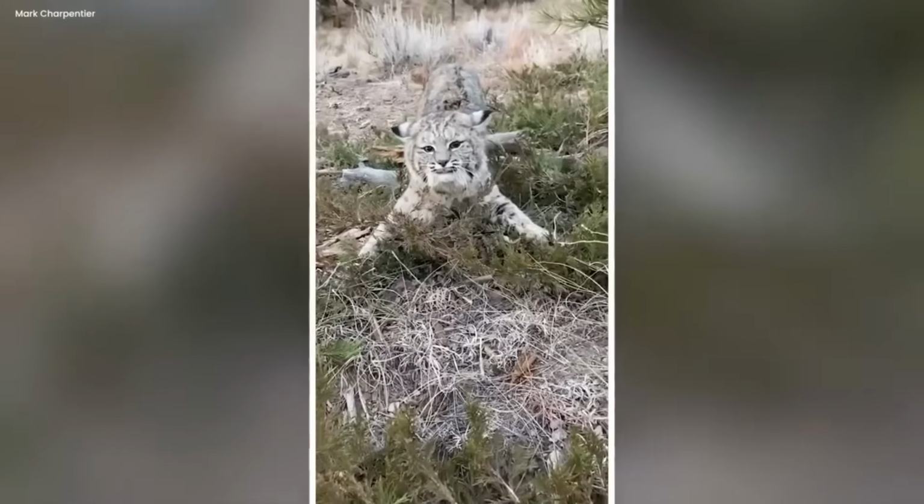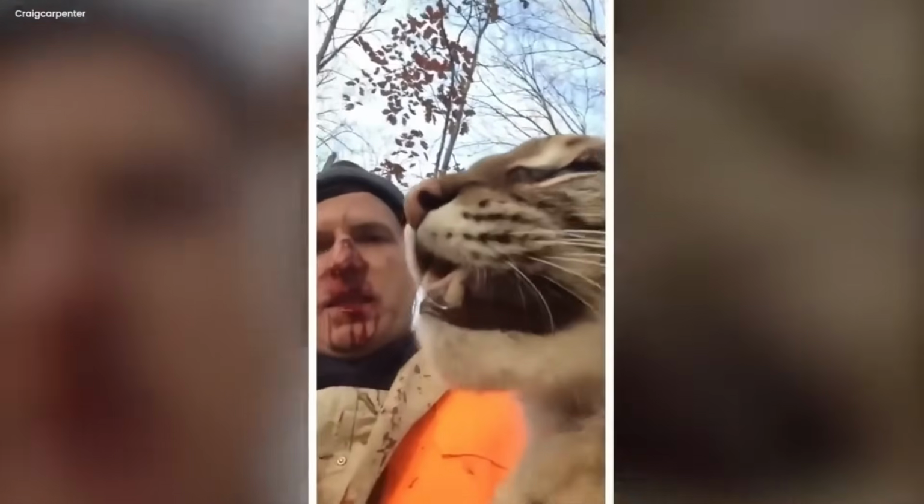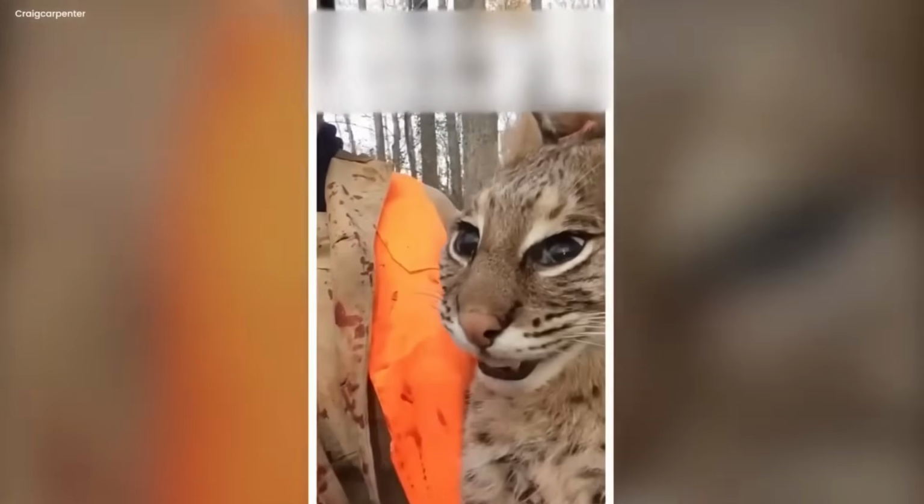This unusual and daring incident sheds light on the captivating behavior of wildlife in its natural habitat, offering a unique glimpse into the complex relationship between humans and the untamed creatures that inhabit the wild.